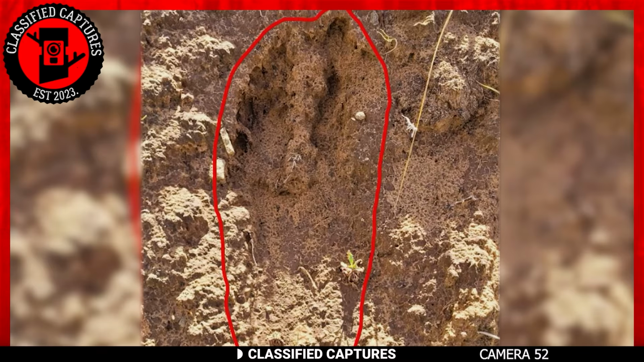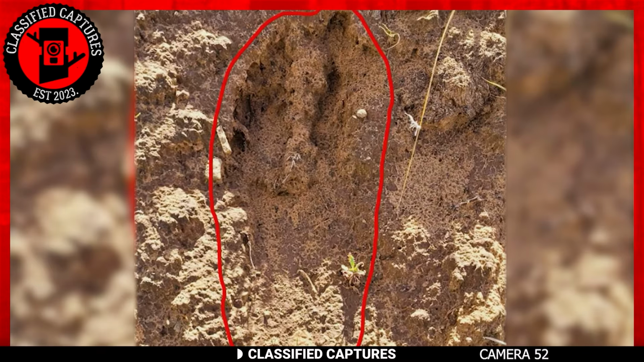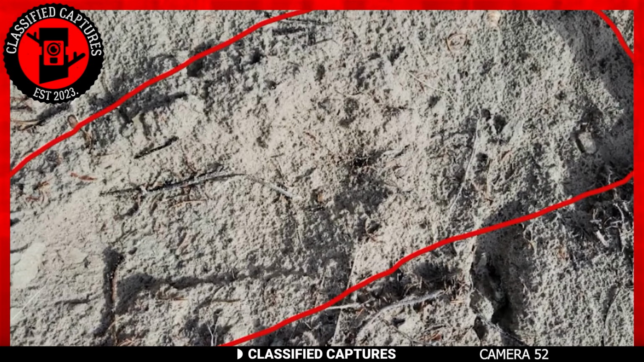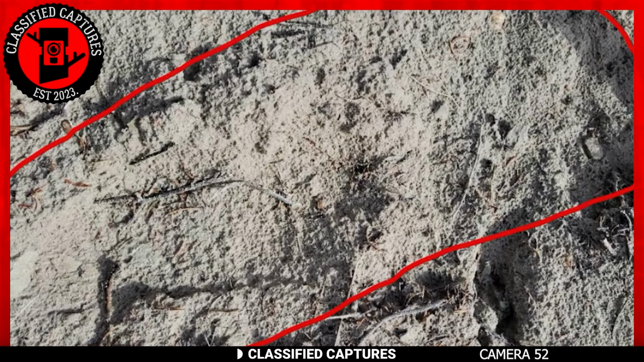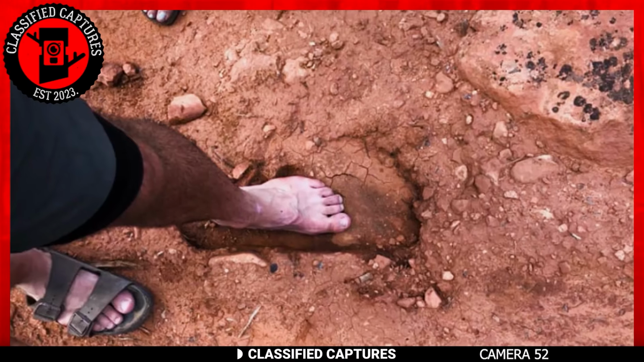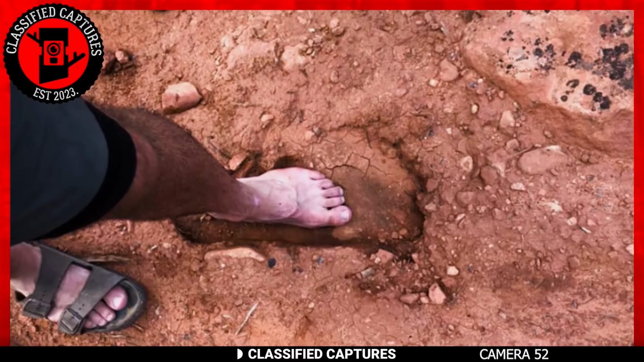But it wasn't just their size that caught the hiker's attention. It was the distinct shape that added an extra layer of intrigue. Although the tracks bore a resemblance to a human foot, a subtle uniqueness set them apart. They were abnormally large, surpassing the size of any known human. Even the tallest and largest man on Earth couldn't boast such colossal feet.